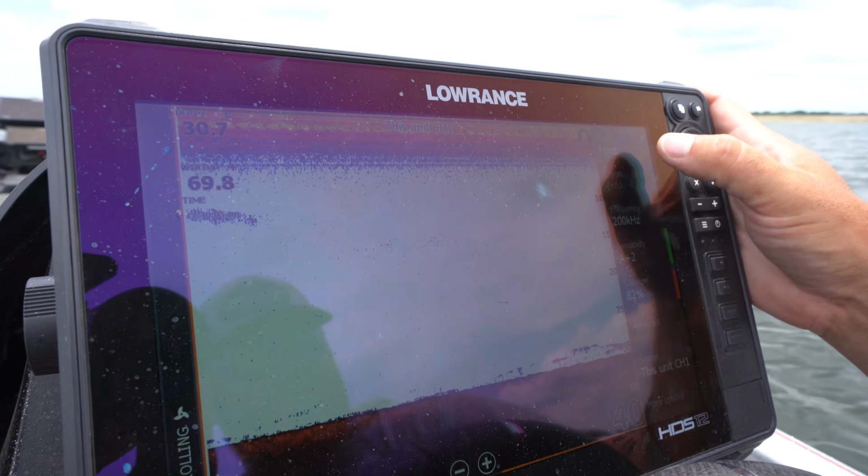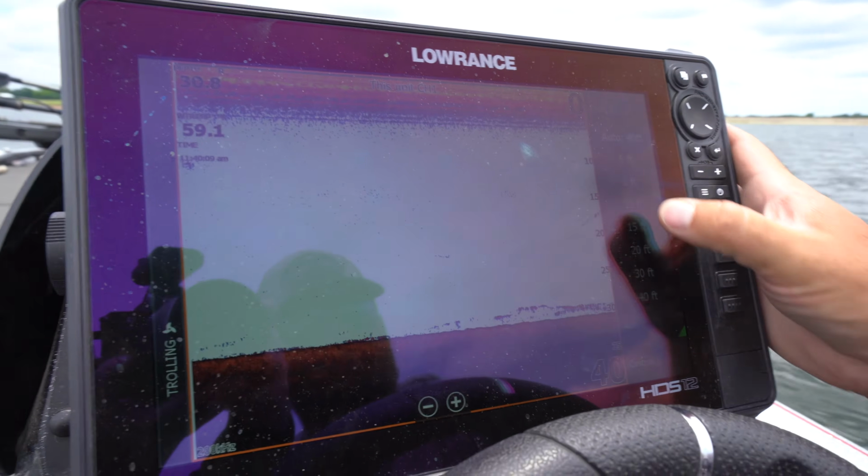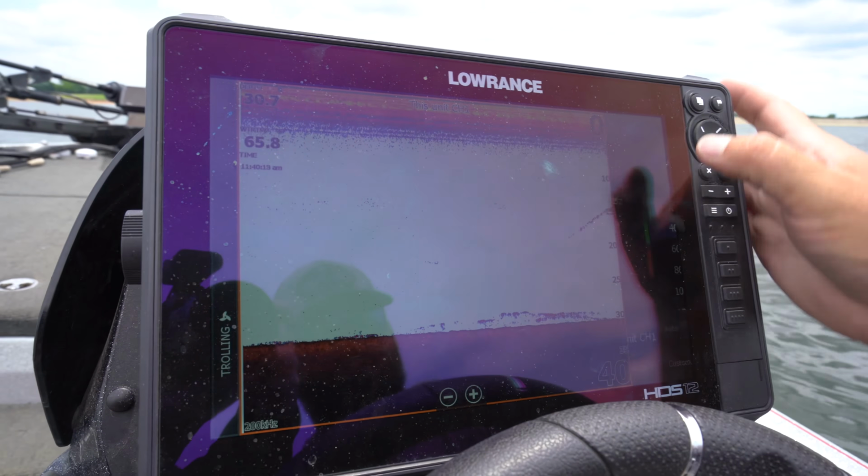All right, so here's the rest of our settings. These are actually the first settings you're gonna see. Range, auto, 40 feet. I normally run mine on about 30 feet. Right now we're in deeper water, so I just clicked it on auto so that it would adjust with us.